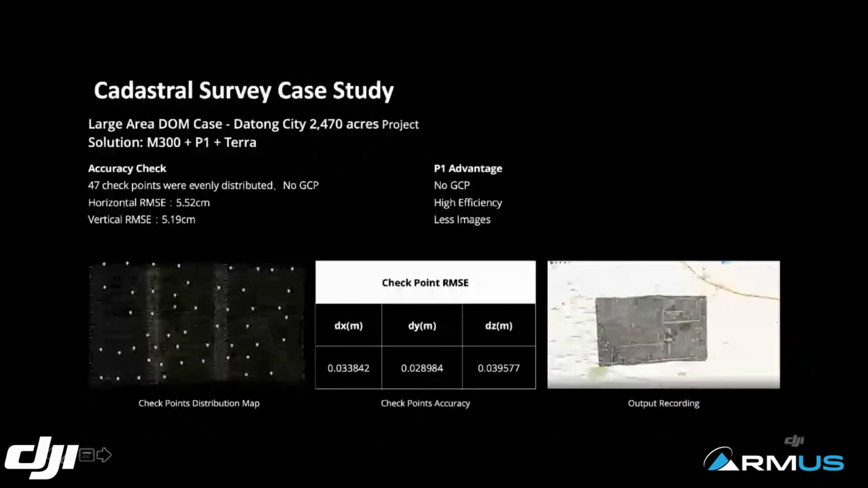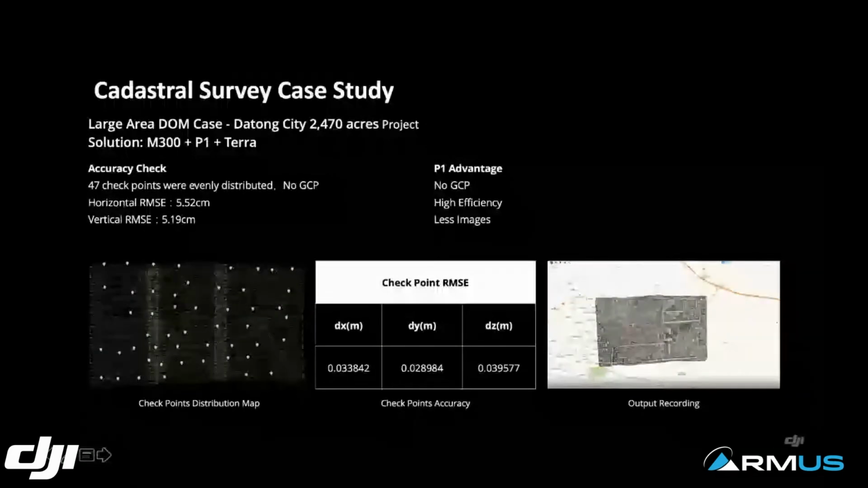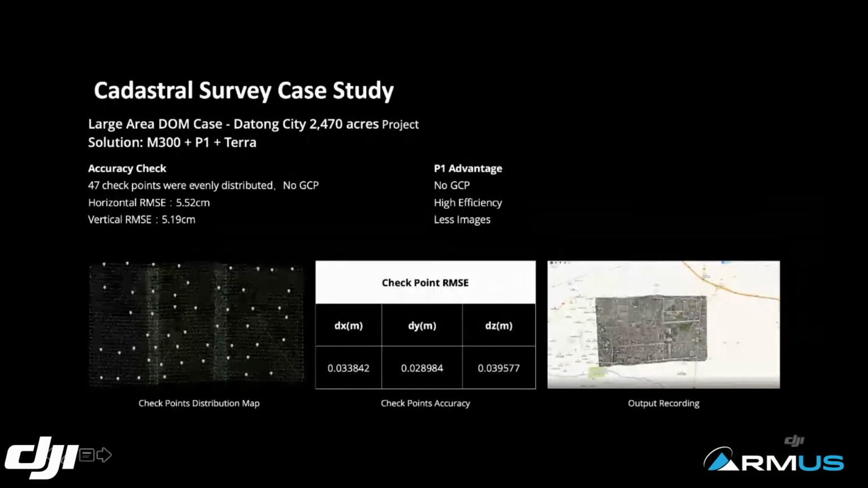In case you don't know, ground control points help improve the overall accuracy of the generated map, because they warp the overall model by utilizing these points. But in this case, we just used the 47 points for verifying the accuracy generated from the P1 data. And the result is within 6 centimeters in both vertical and horizontal of the data.